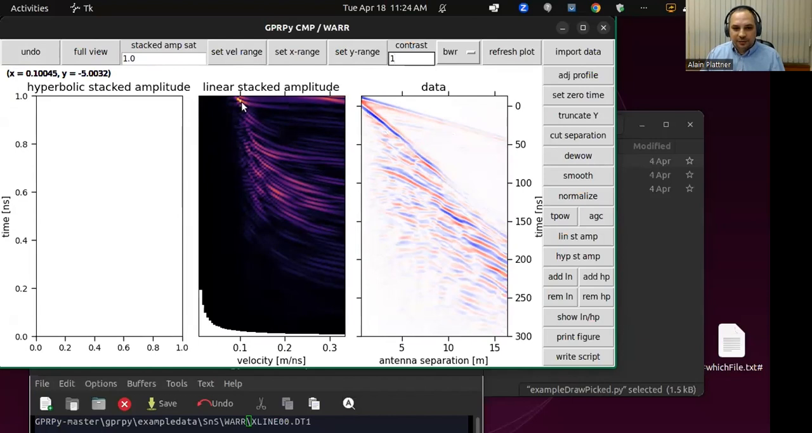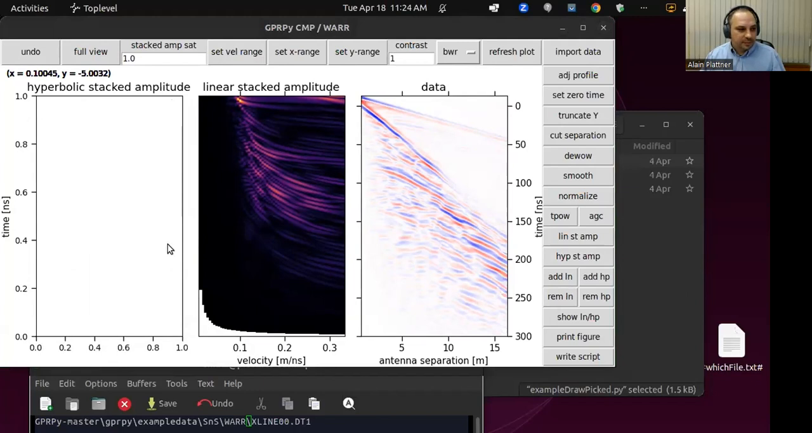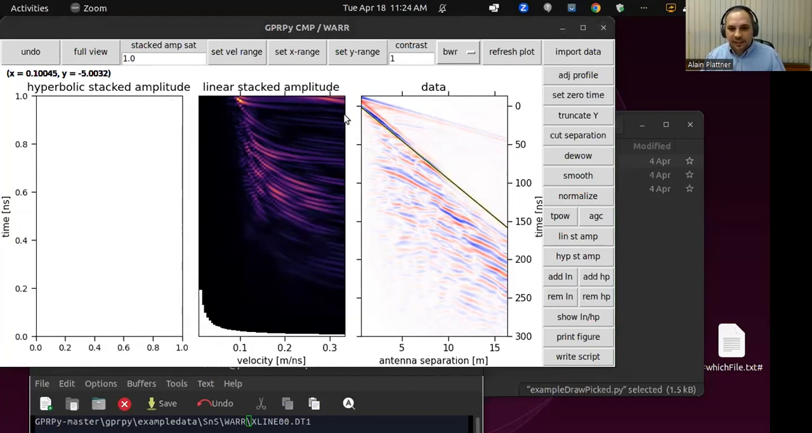We can then, of course, draw this one over here. We can say, okay, our velocity is 0.1, and our travel time offset is -5 nanoseconds. So let's draw that line on top of here, and we get the velocity at 0.1, zero travel time at -5. Yep, that's exactly this line here, and it shows up really nicely, consistently as that dot.